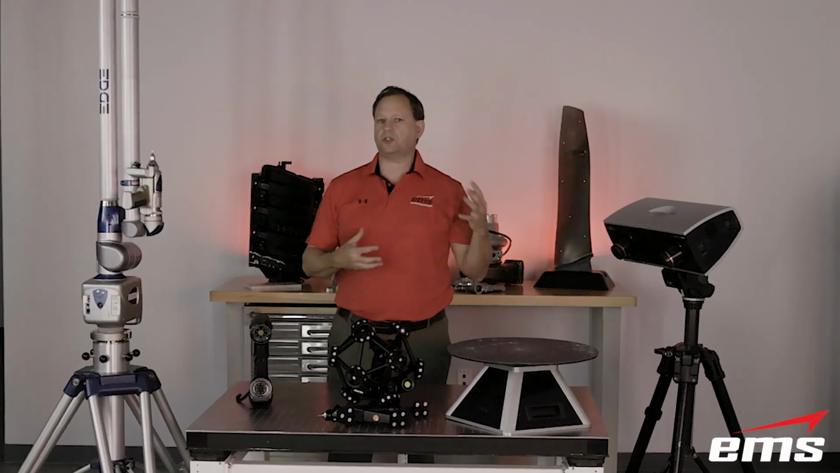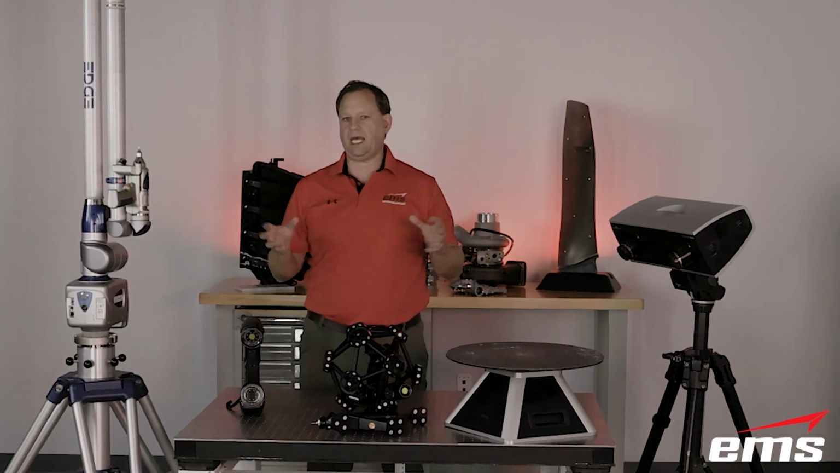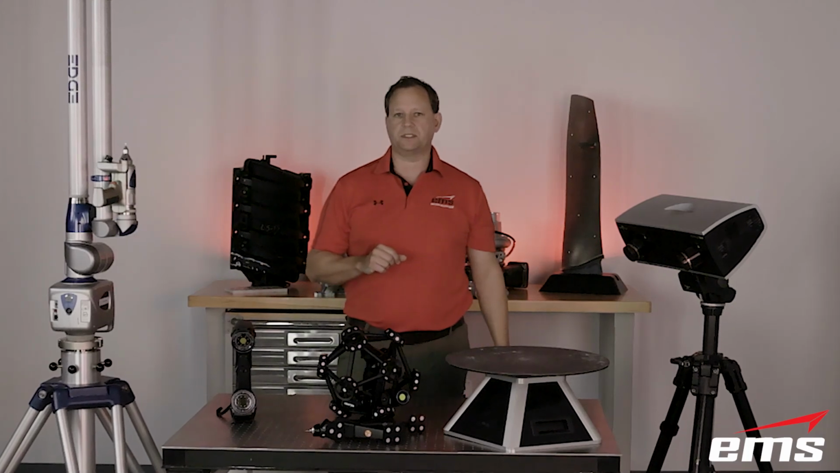And what we're going to do next is talk about different applications and the pros and cons for different categories. What are the strengths and weaknesses of all of these systems?